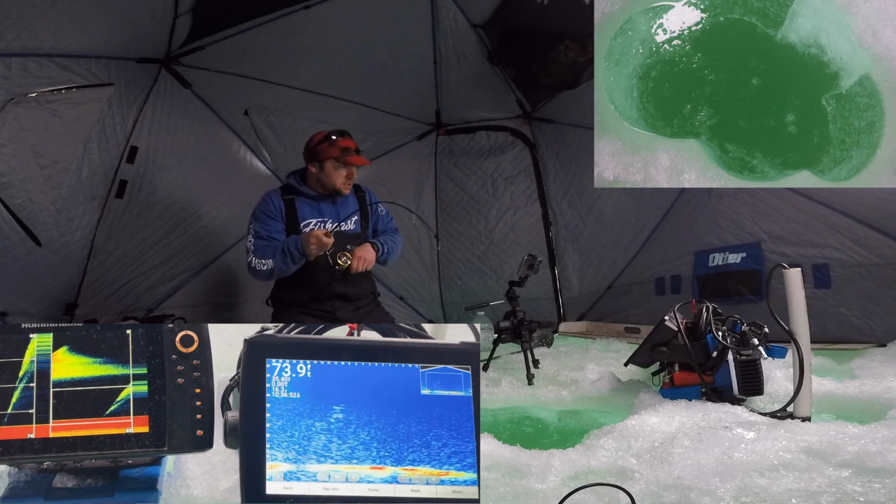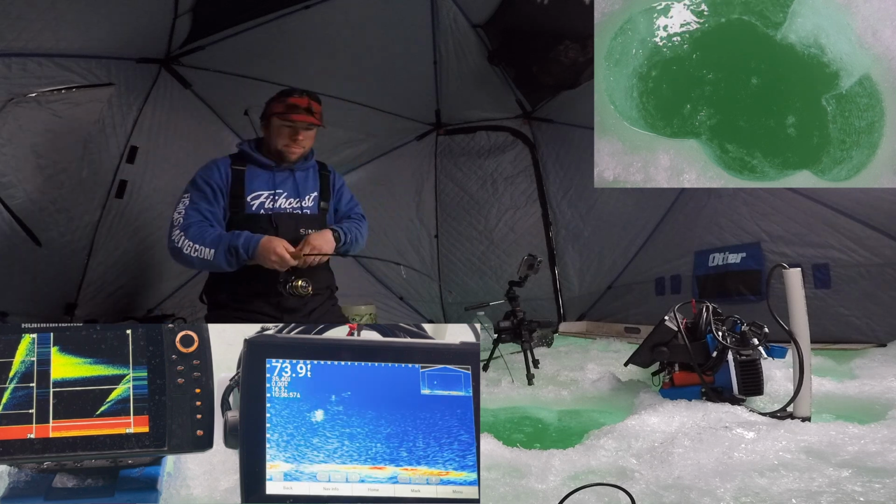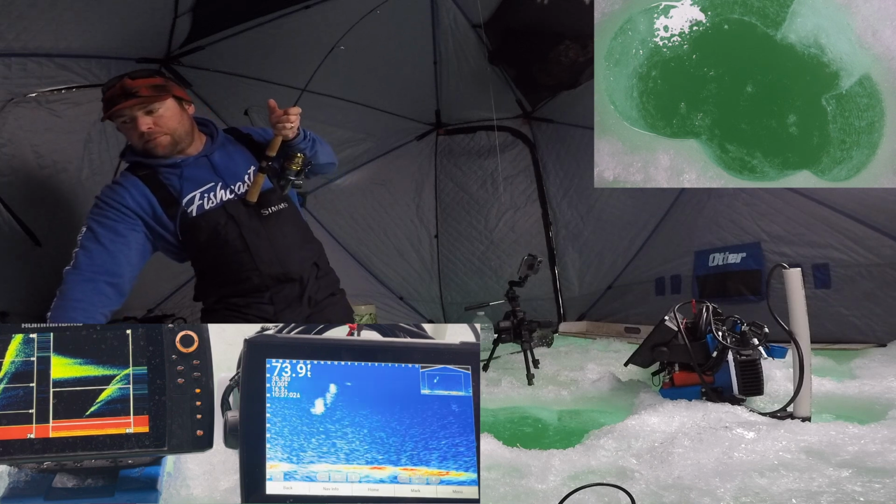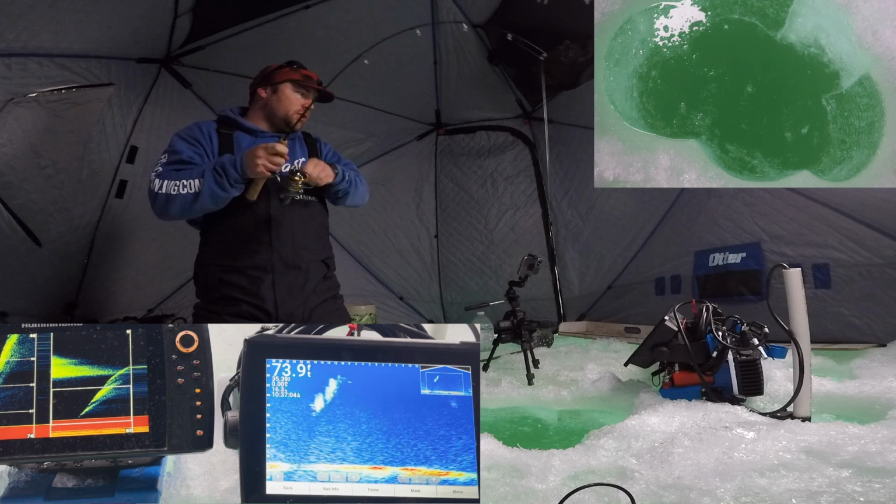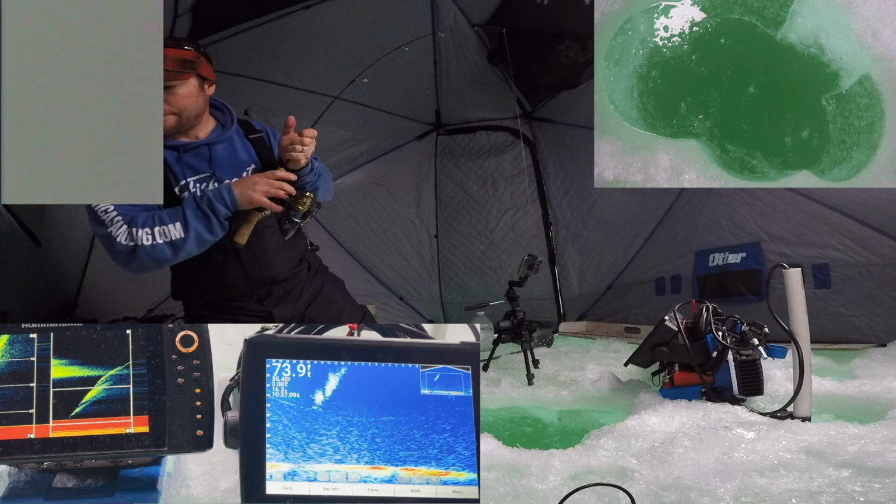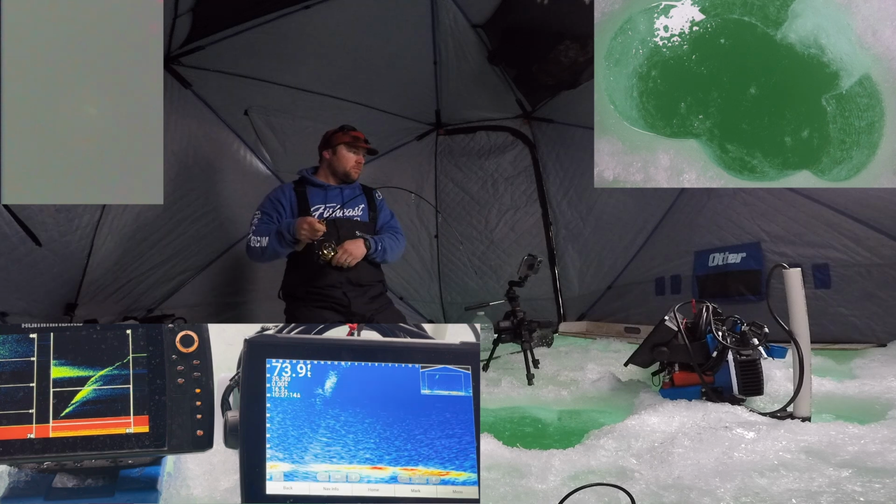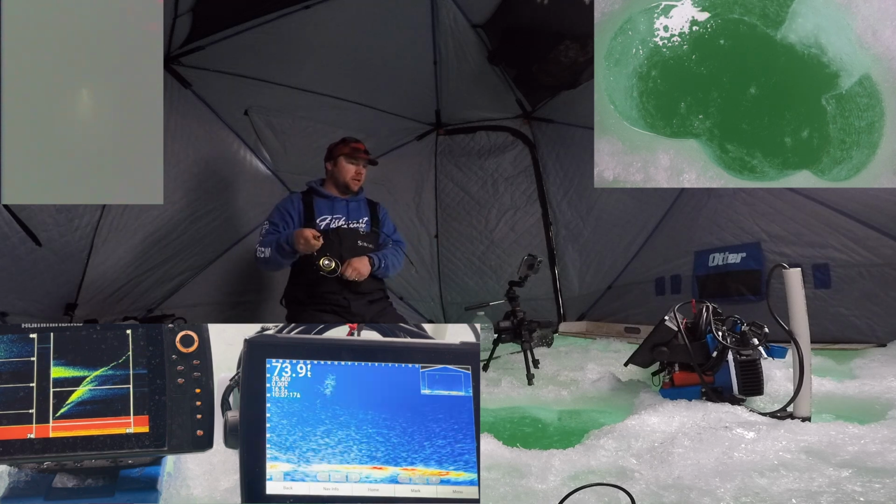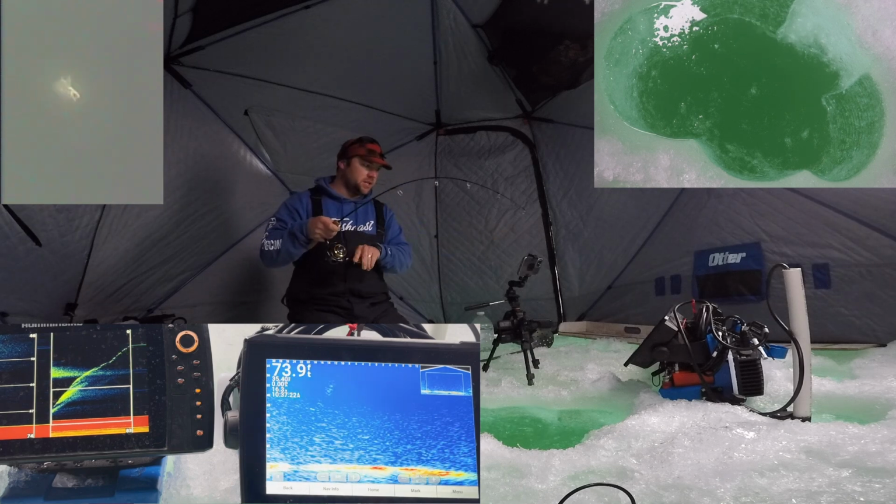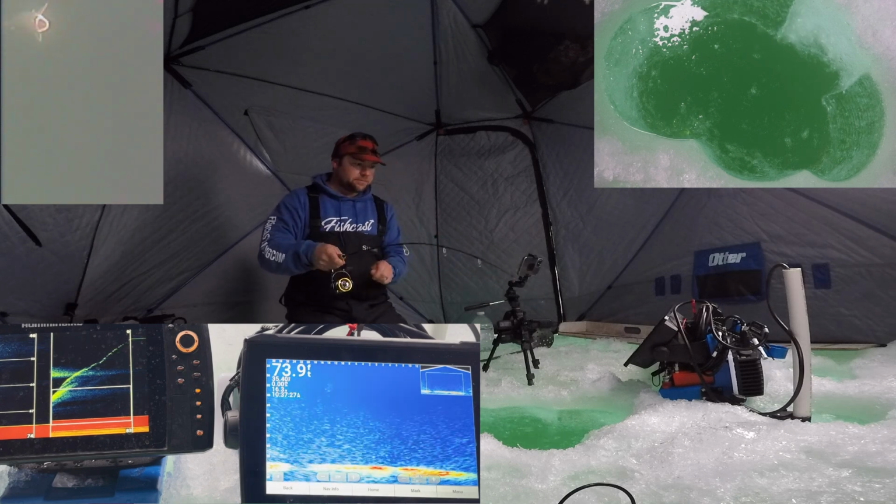And my main goal today is to have some fun and see if I can get some reasonable comparisons of 2D versus Livescope. Let's see if I can get this camera going. So I got my Helix 10 with the ice transducer, regular 2D on the left side, and I got my Garmin 106SV on the right side here.